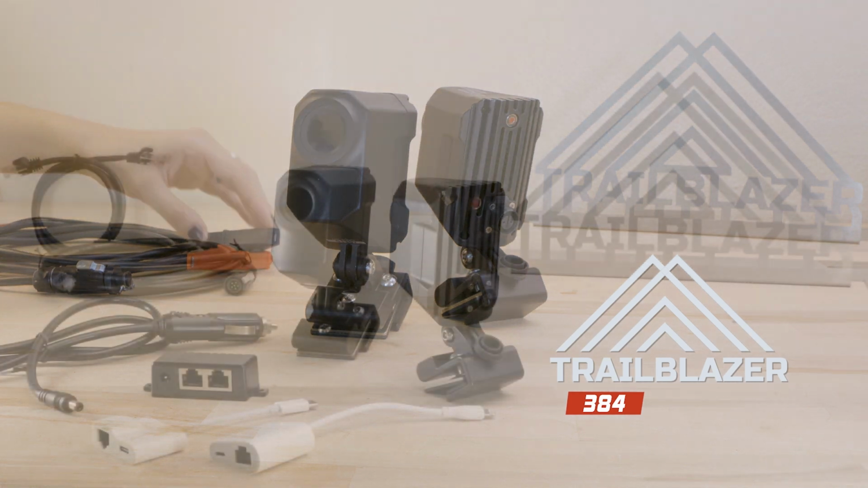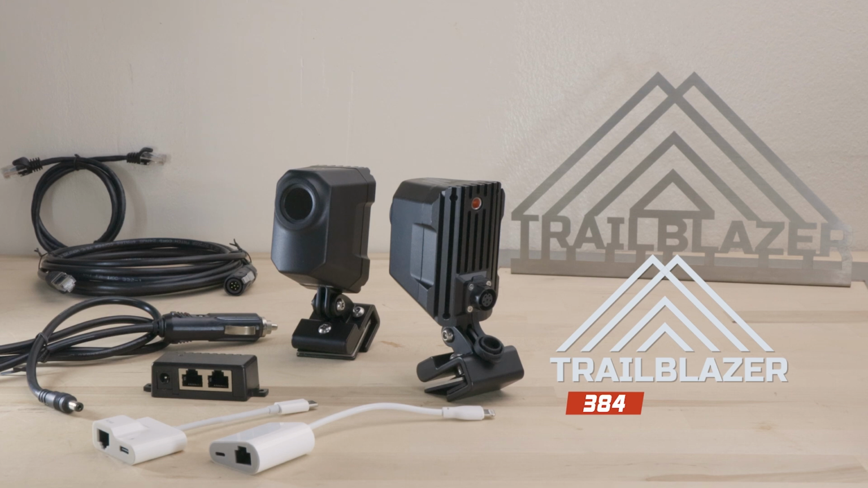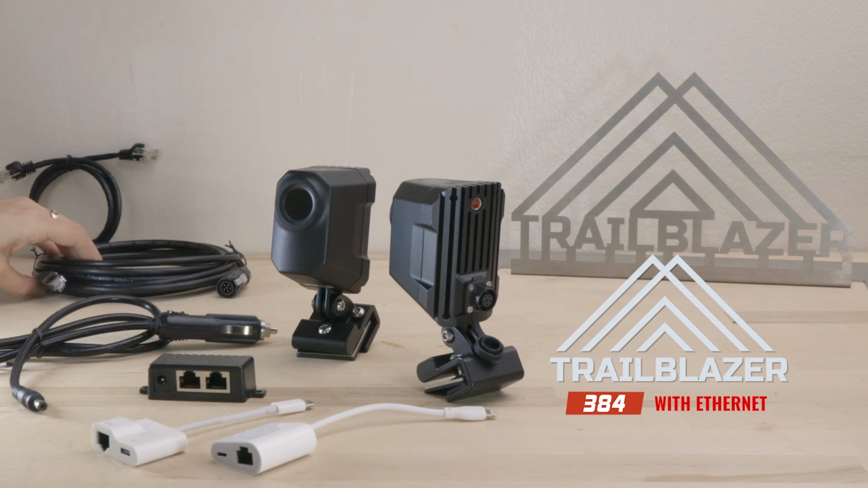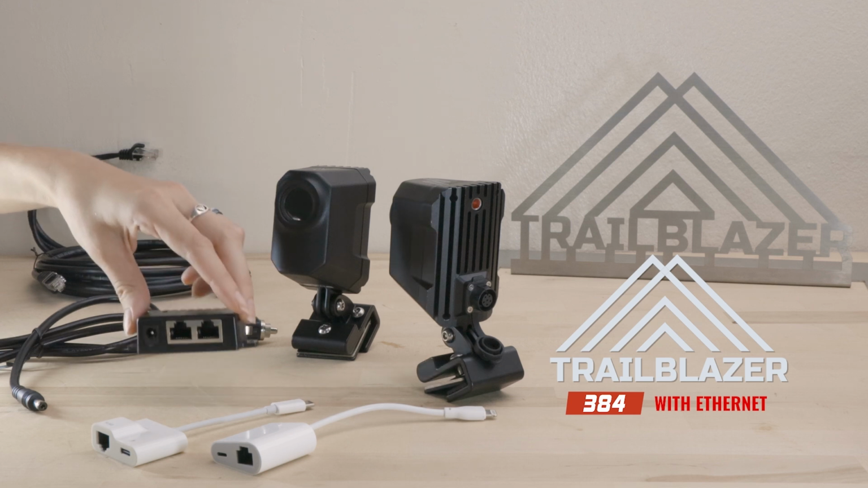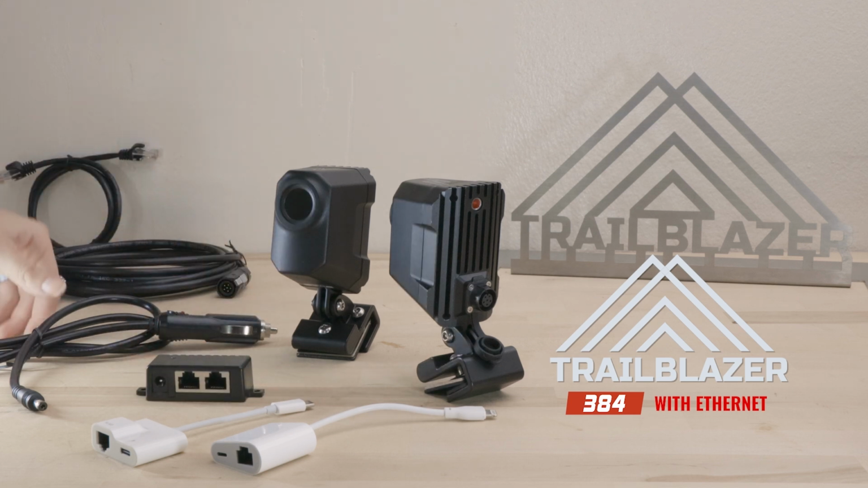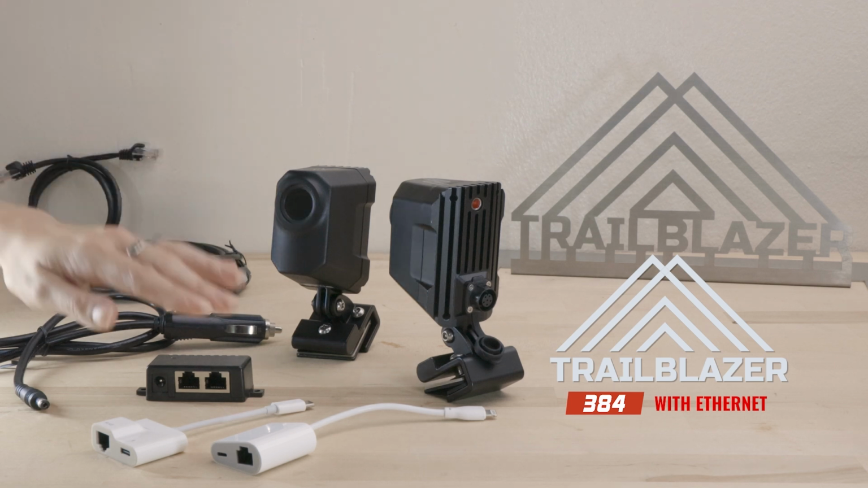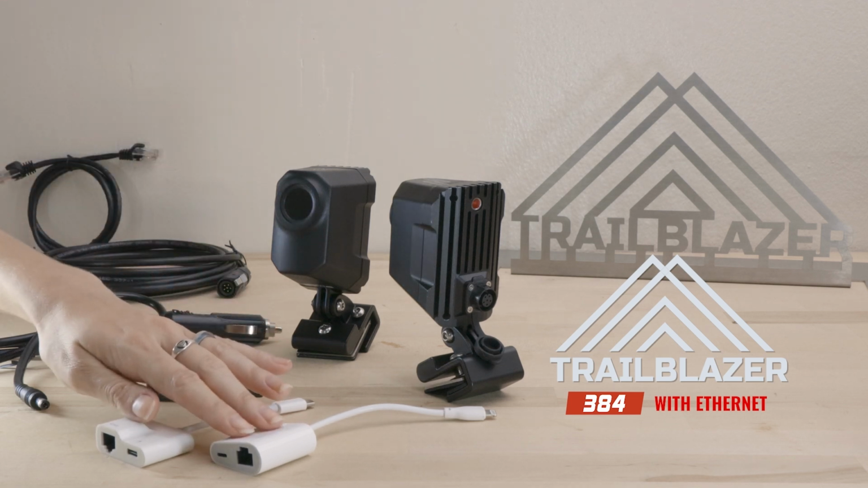Trailblazer 384 is now available with optional Ethernet as well as Wi-Fi connection to your phone, tablet, or laptop. This model includes a NightRide PoE cable to be run through the vehicle firewall, powered by a PoE injector. A cigarette-to-barrel power cable, Ethernet cable, and adapters for Android and iOS are provided.